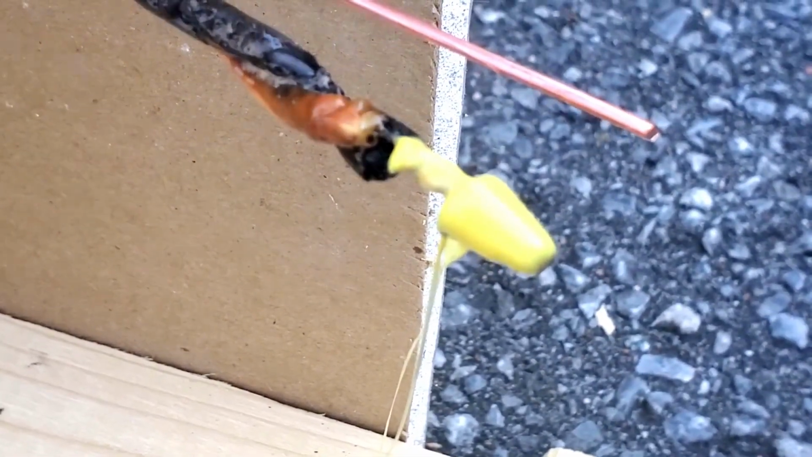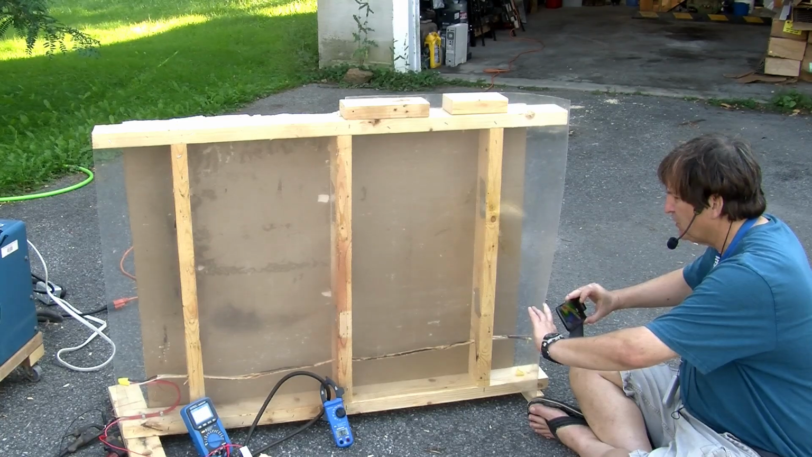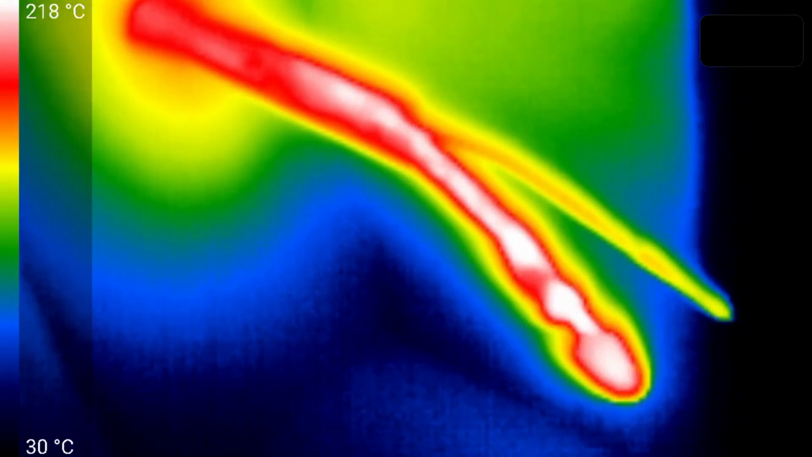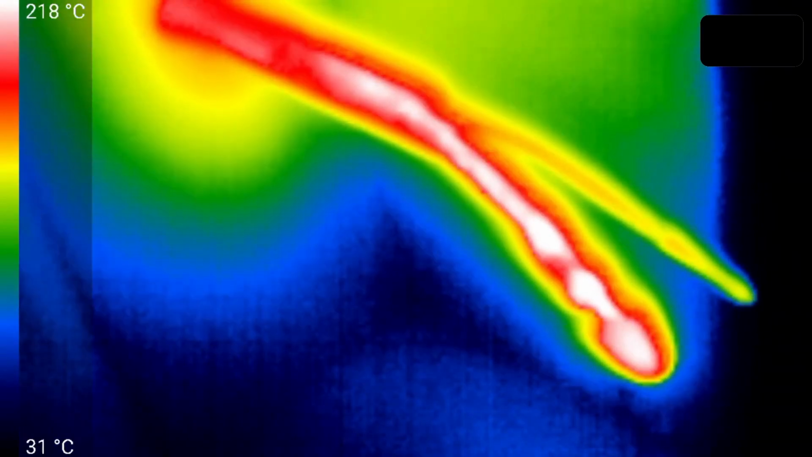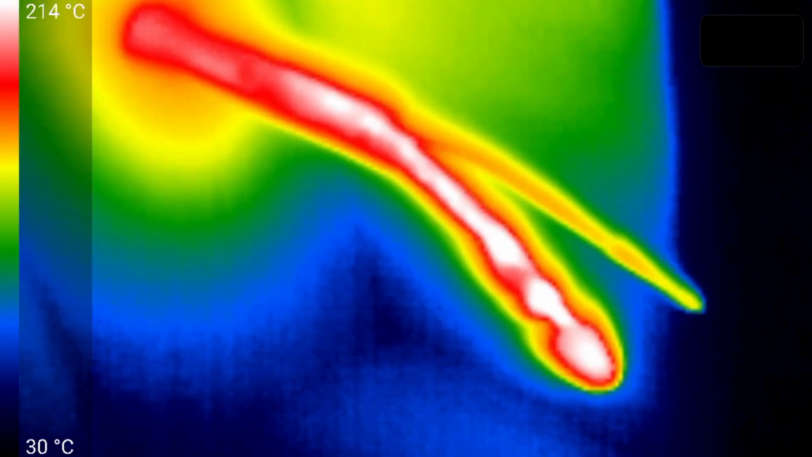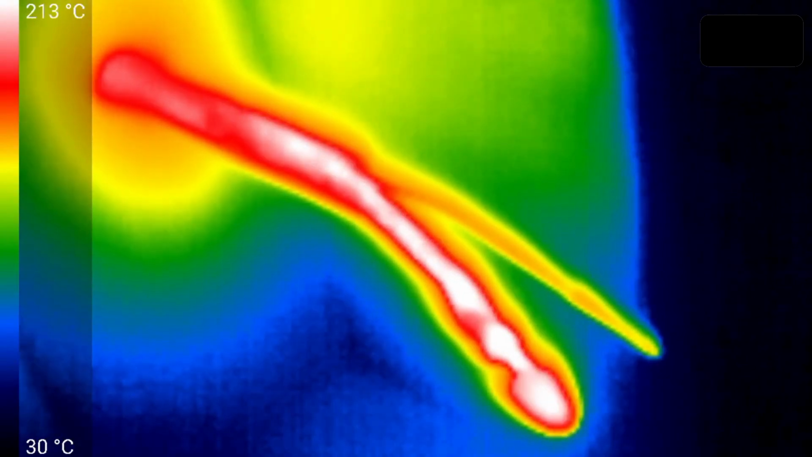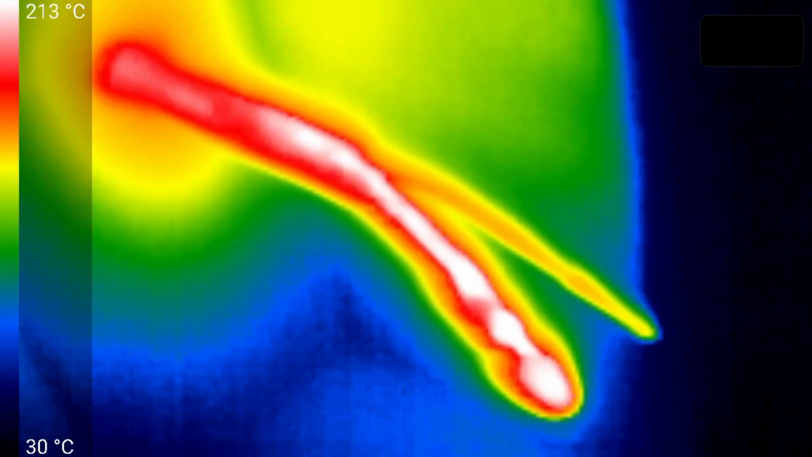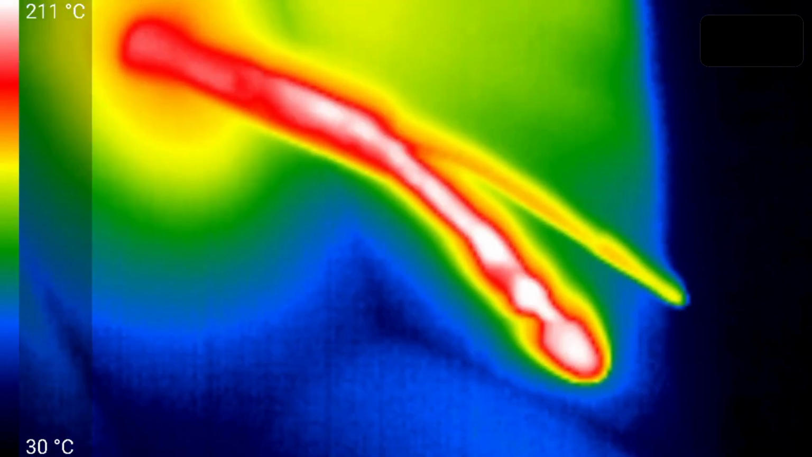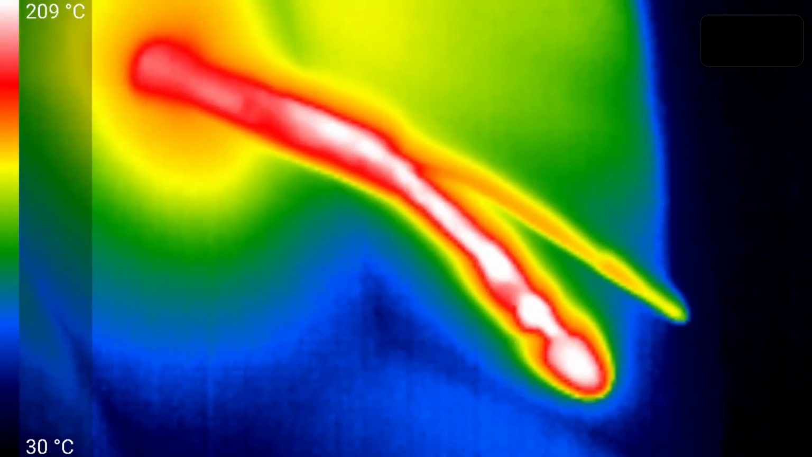I guess that's liquefied. Oh, so look at those temperatures now. 220 Celsius. So, yeah, things are going bad very quickly. Now the hottest temperature is around the MAR connector, or I should say where the MAR connector used to be. So in Fahrenheit, that's probably somewhere around 400 Fahrenheit. We're getting close to the temperature that solder would melt.